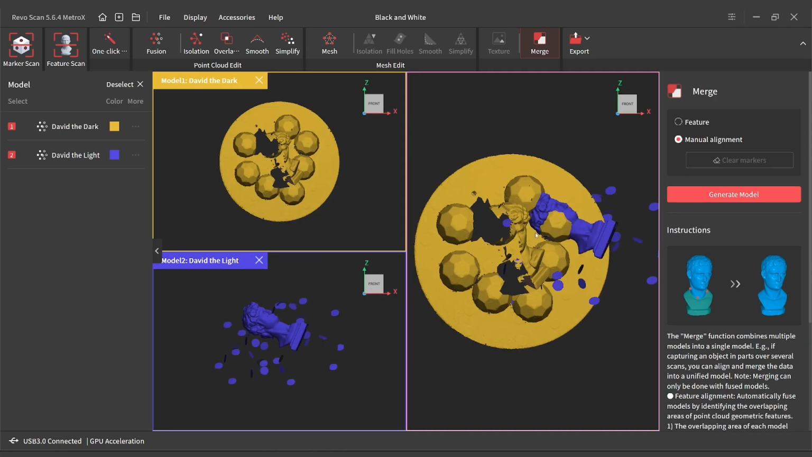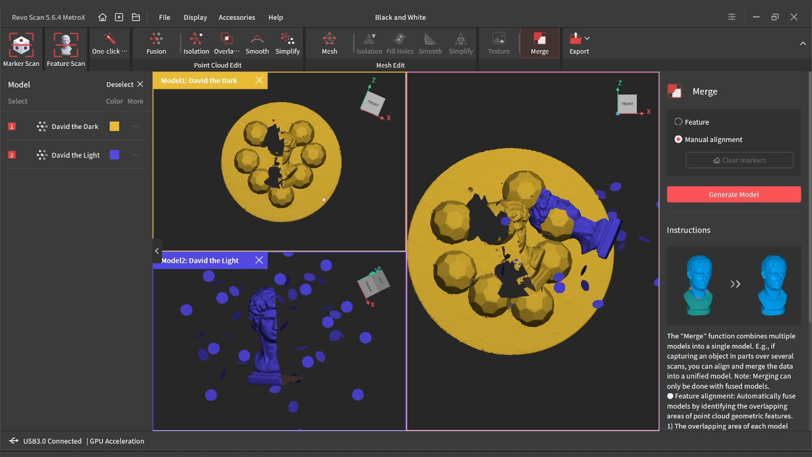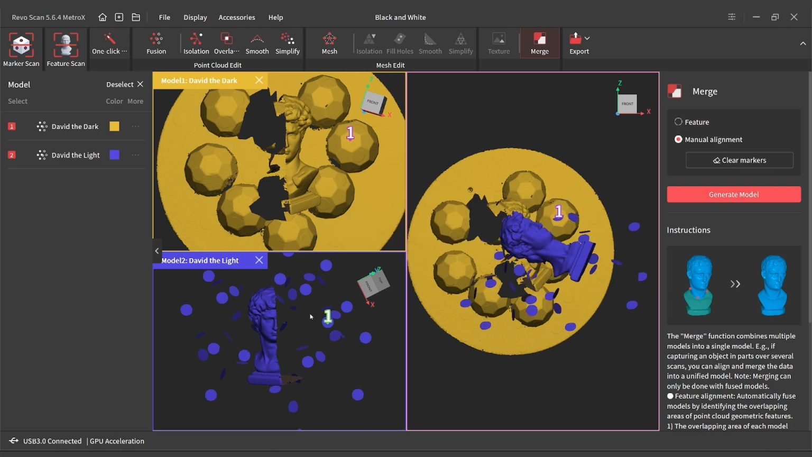But we didn't delete our background data on these two scans. That background data becomes our reference for our merge. So even on the light one, it didn't scan the marker blocks, but the markers are still here. So if I grab a few of these as my reference points from each scan,